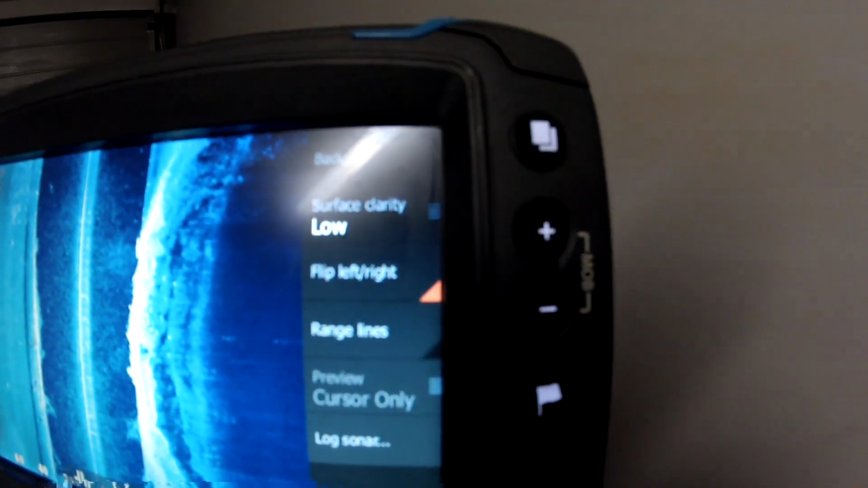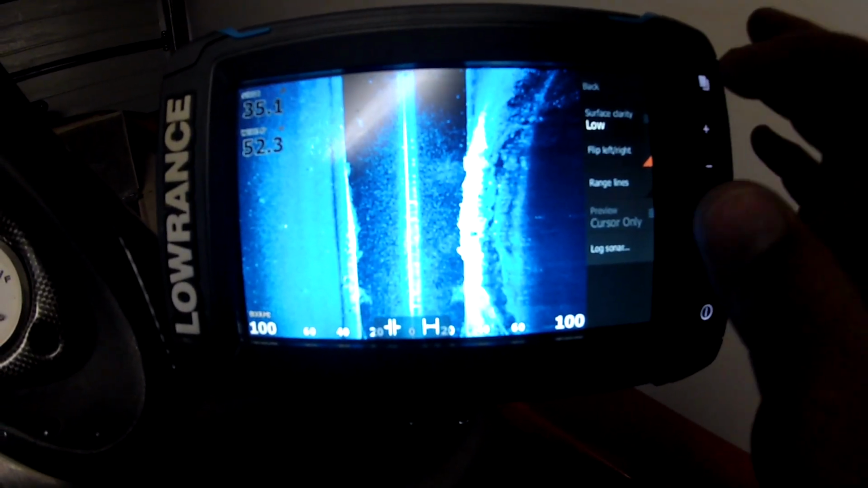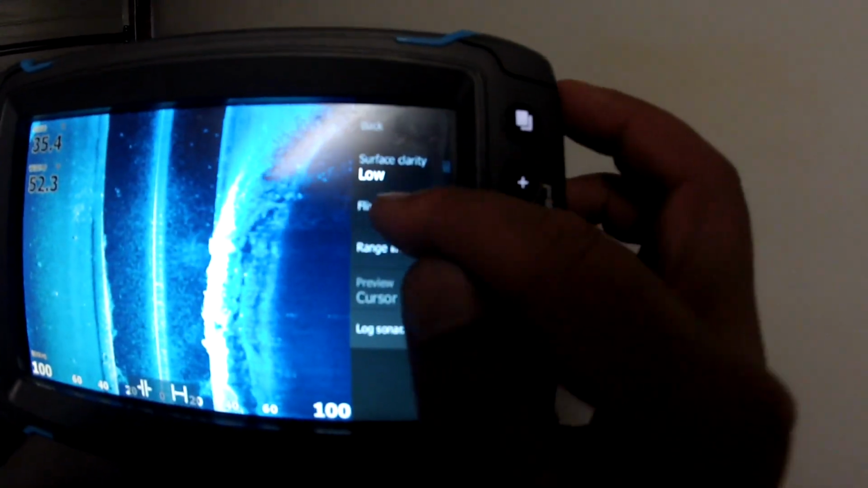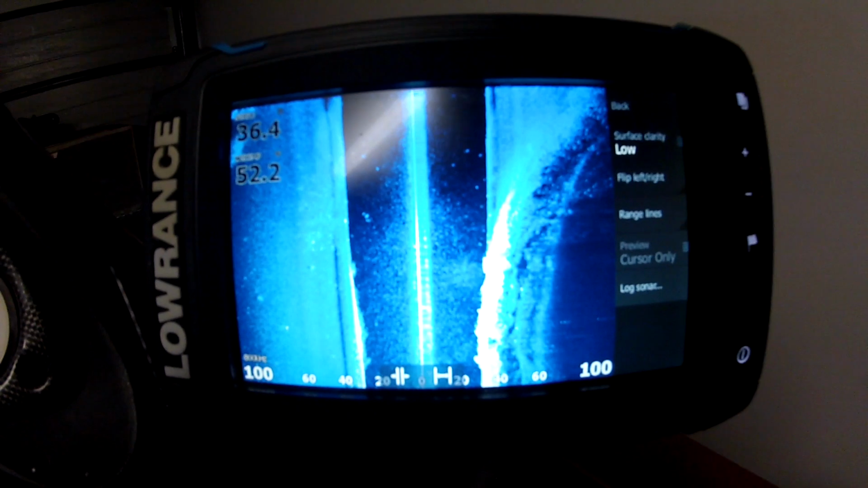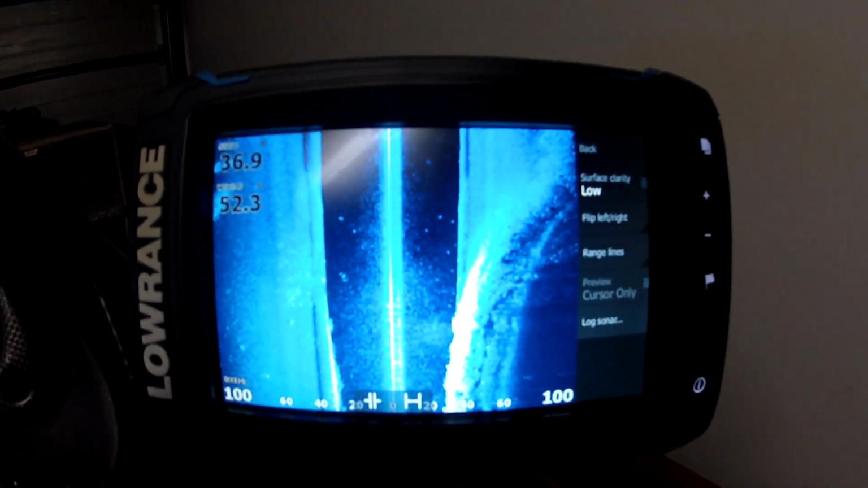Flip right to left, because the transducers can be fit two ways. So if you're driving past the tree on your right hand side and it comes on your left, flip your screen by pressing flip. I flipped mine around because my transducer is mounted backwards, so I just flipped my screen instead of flipping the transducer, and Bob's your uncle.